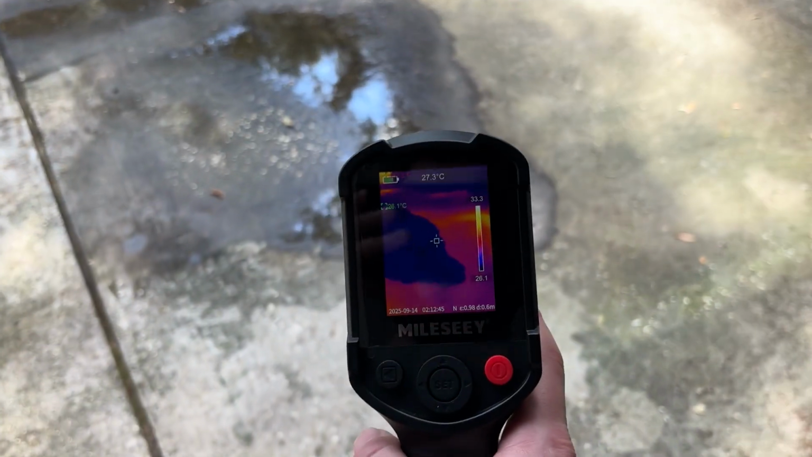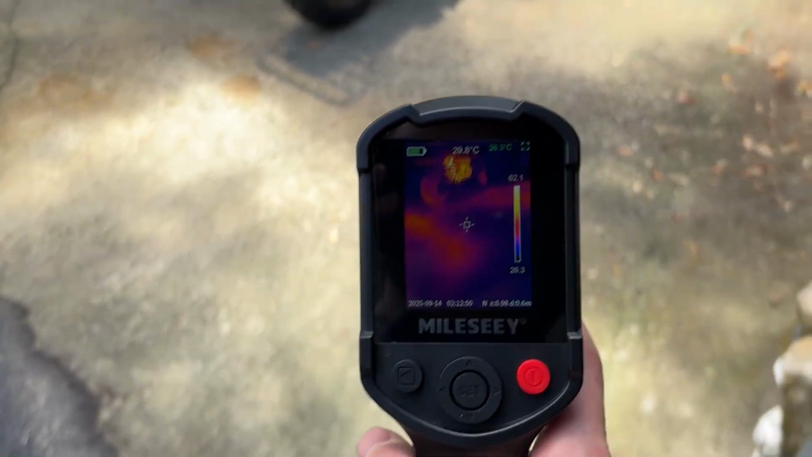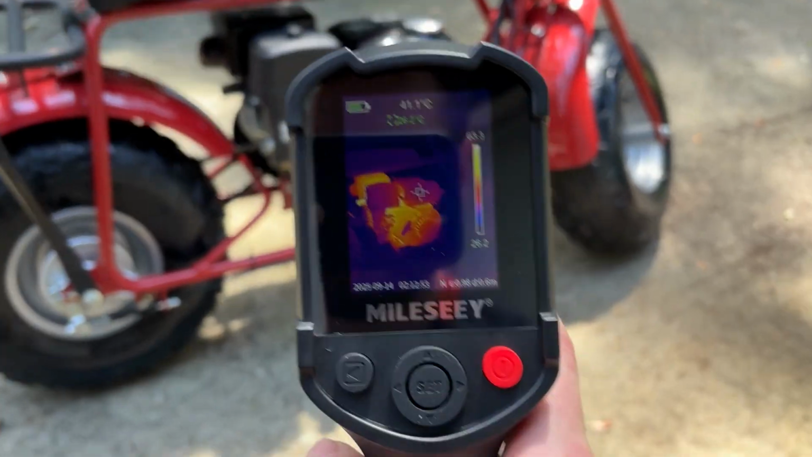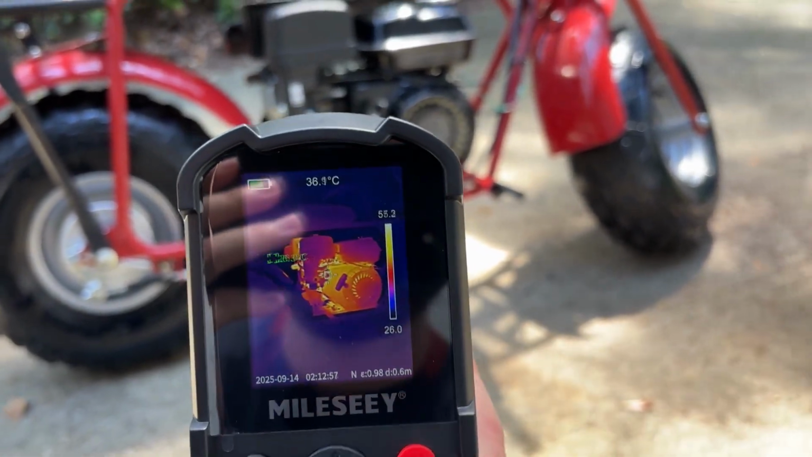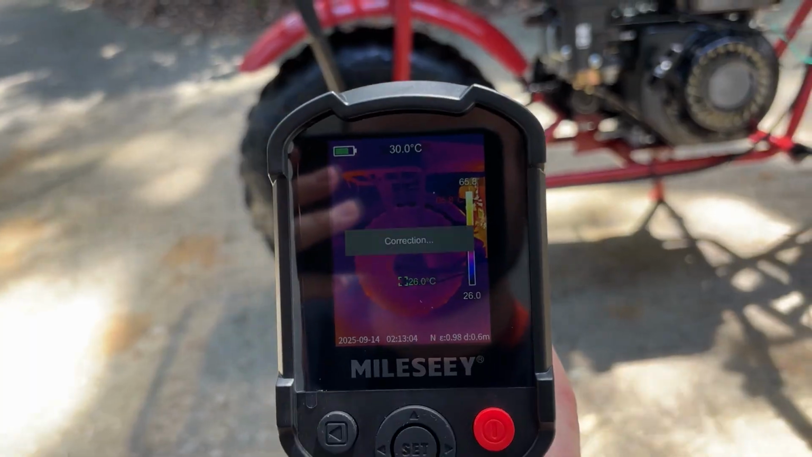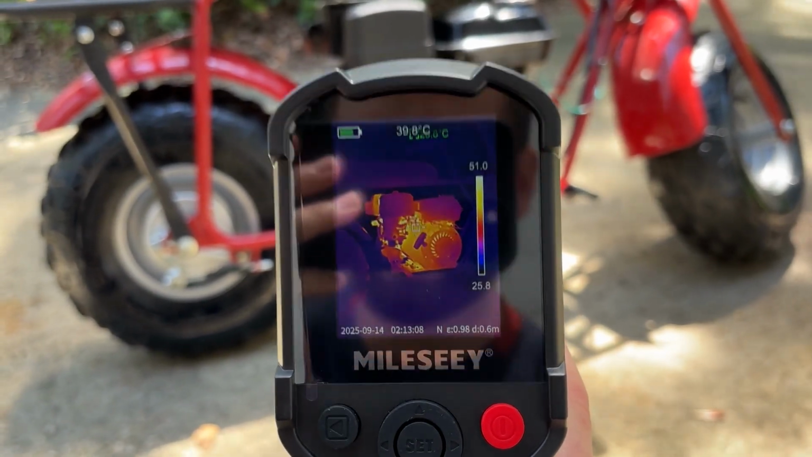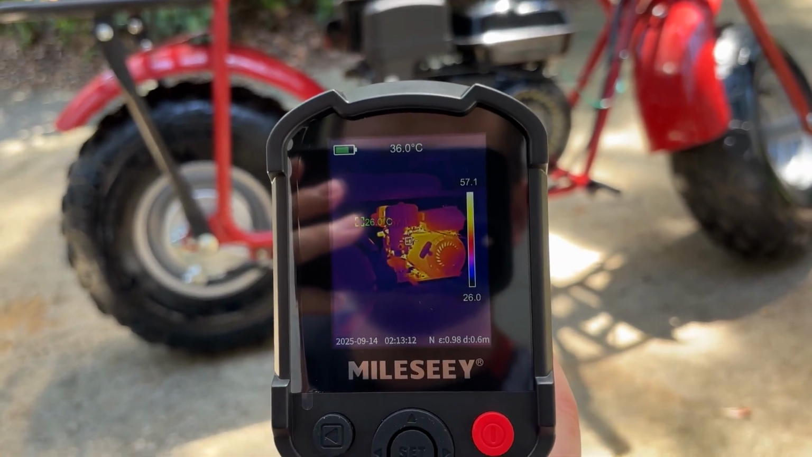All right, walking outside now. We should have cool water here. Everything else should be a little toasty. Hey, look, check that out. Yeah, that mini bike engine is a little toasty, as it should be, but that's totally normal. And everything else looks cool to the touch. That's how it should be. This is really cool. I'm actually really impressed by this thing. This is quite accurate. I didn't think I'd be seeing this good of detail on there. I like that a lot.